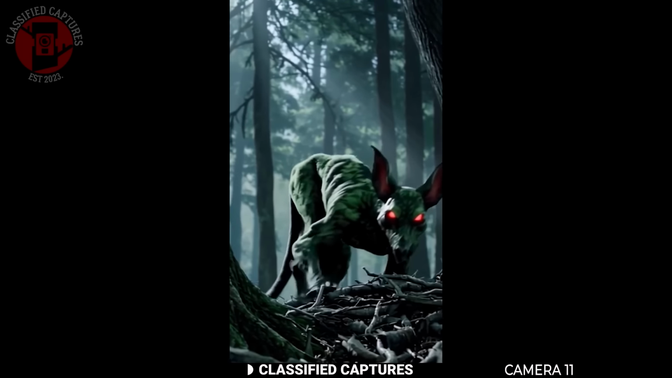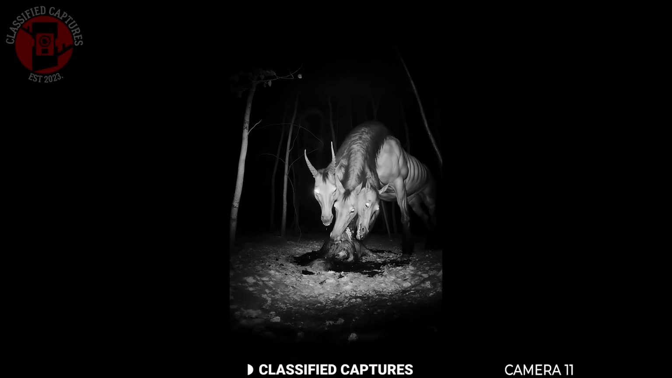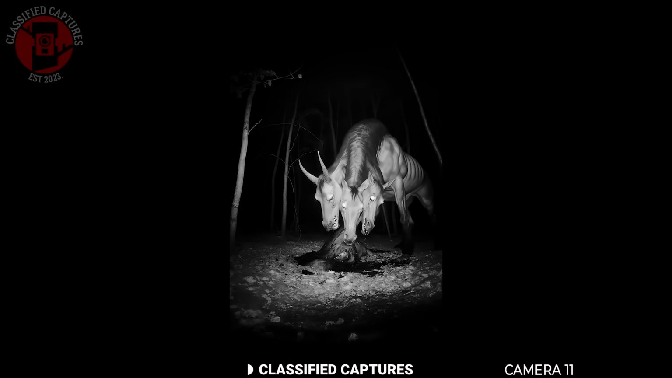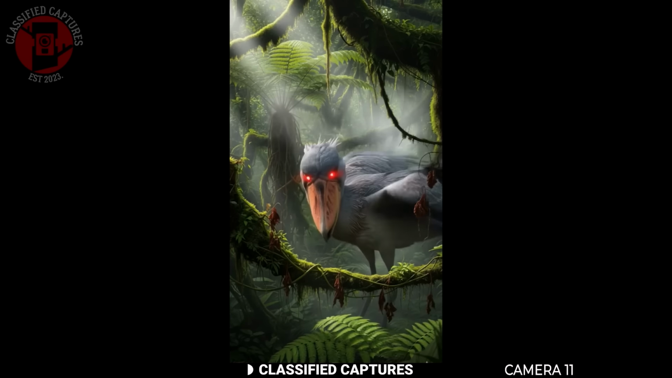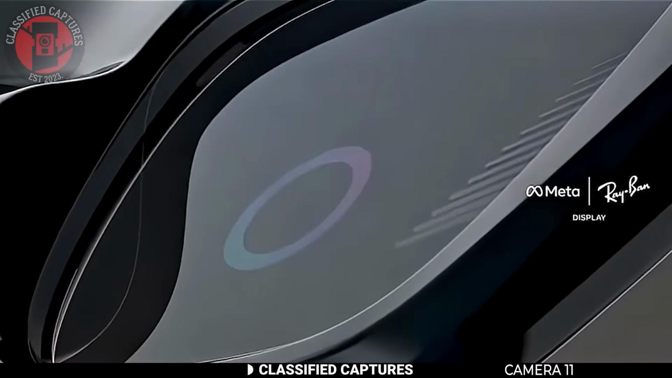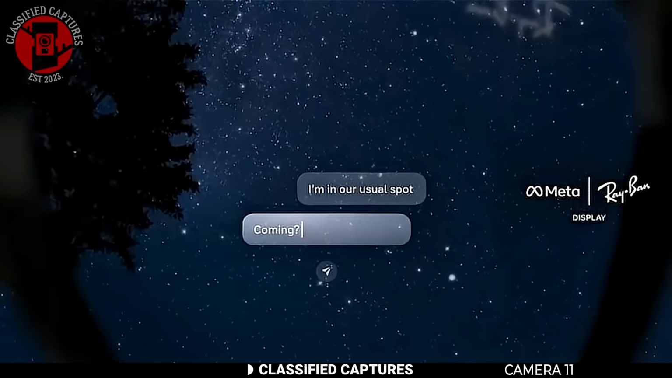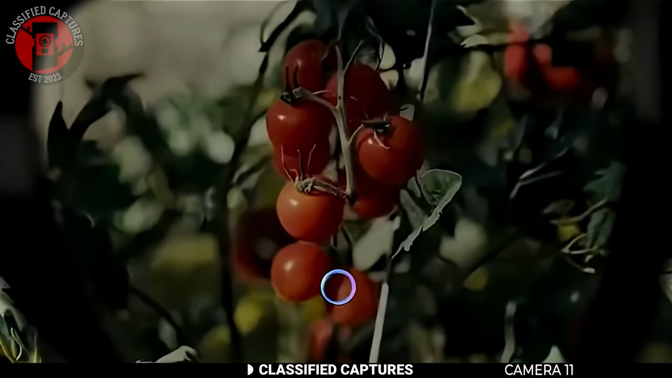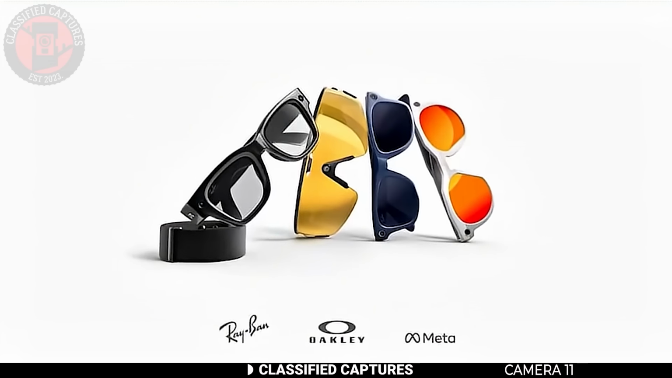One man reportedly asked the AI what exactly he was looking at, and the glasses allegedly responded that it was a demon from the spiritual realm. So what does that even mean? Many argue that if this story is true, the glasses should have recorded what the wearer was seeing. Others believe the entire thing might have been staged. But if it wasn't, then what does that mean? That AI technology could actually perceive the spiritual realm?